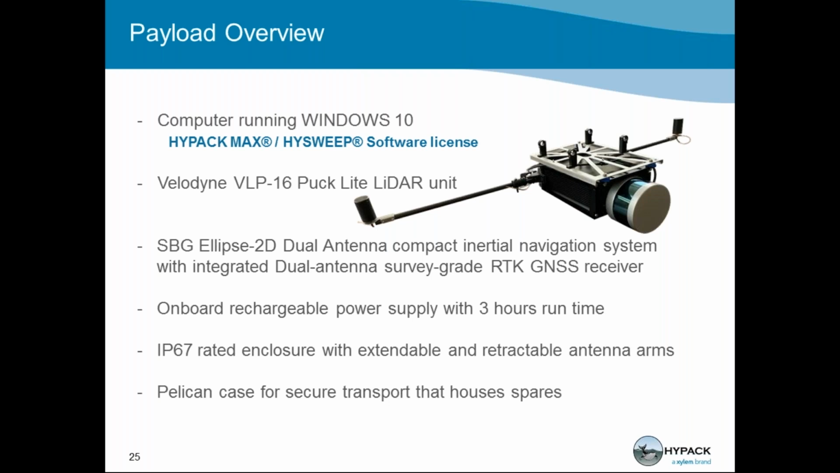The enclosure itself is IP67 rated, so it's dust and weatherproof and can even be submerged up to 1 meter in water. You can also note that the antenna arms have brackets that are attached to the side of the unit, which allows them to extend and retract for easy transport and setup in the field. Our payload unit will also come packaged in a Pelican case for secure transport that includes a set of spares.